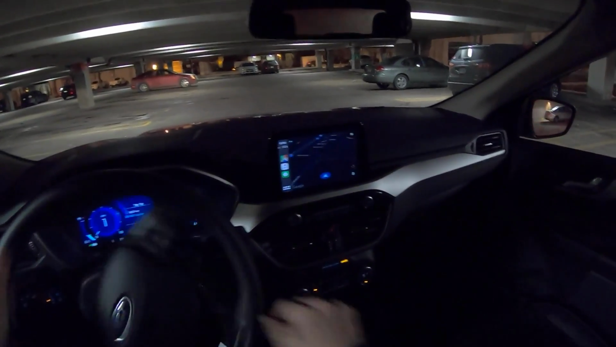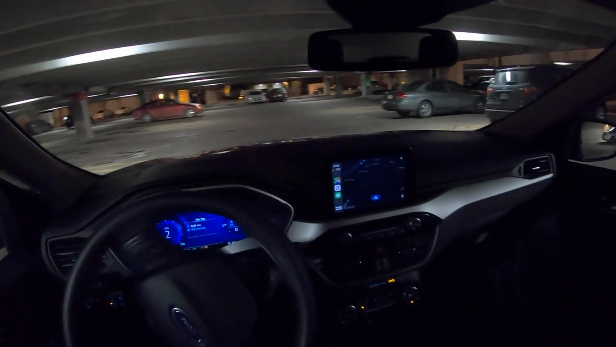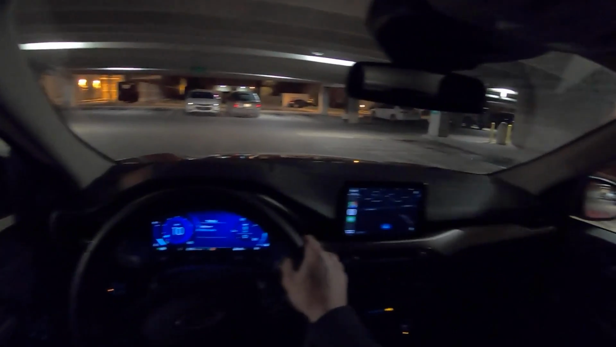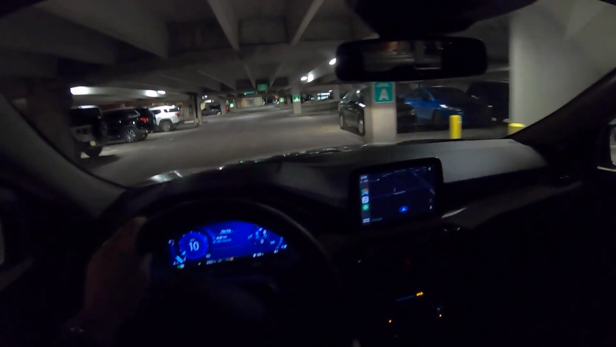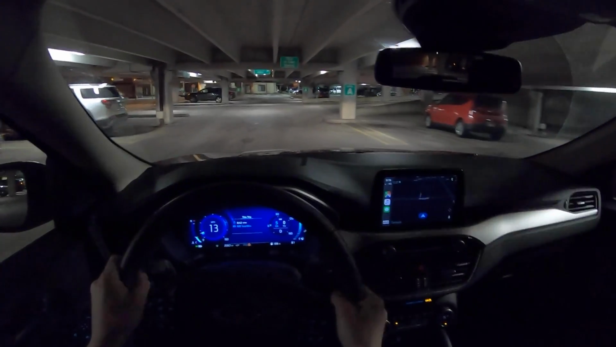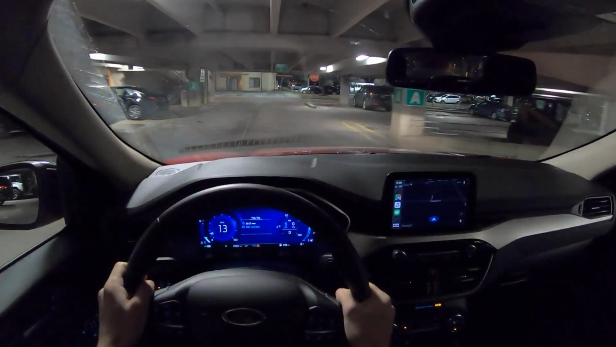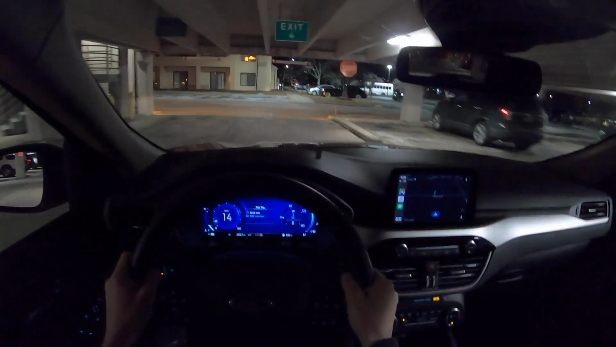You can hear their little creepy reverse song that it plays. Started to have that in my nightmares now. I am glad that hybrids are starting to make some sound, though, at low speeds, because the chances of hitting a pedestrian have gone way up now once cars start to be silent and electric.